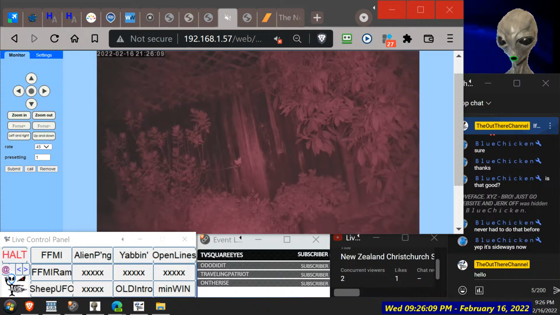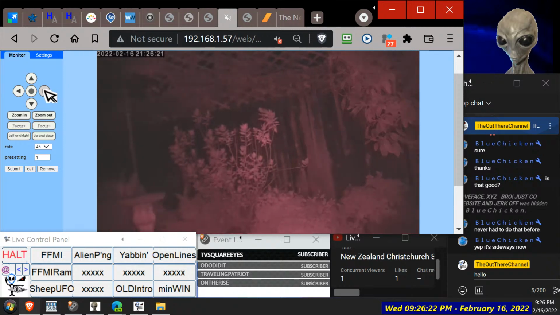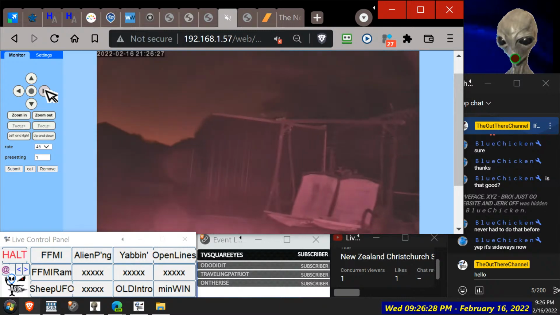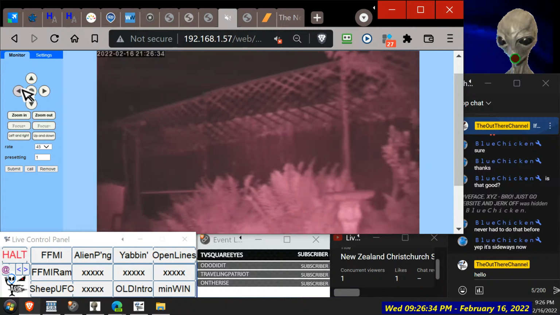Well, I've turned some ambient light on behind it in a room, but it doesn't look like it's lit up much, does it? Mind you, it is sort of yellow light, so I'm not sure if that makes a difference. That's not the white LEDs.